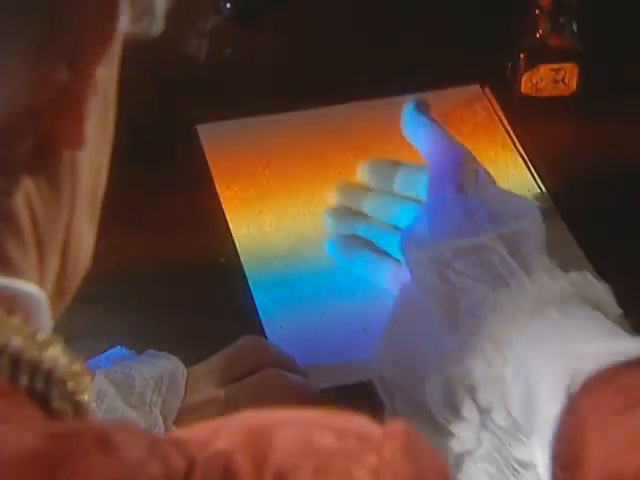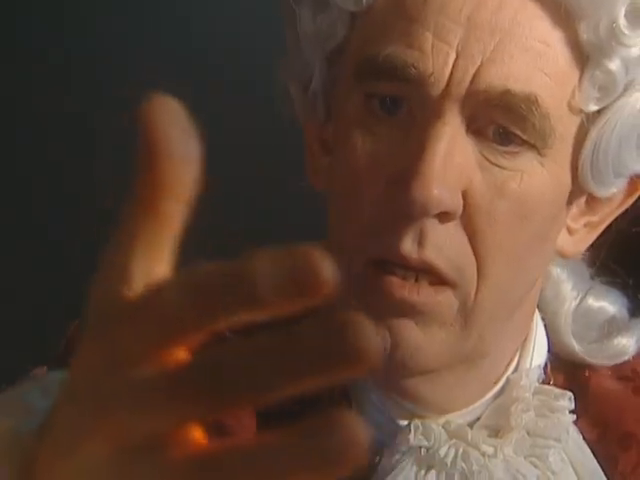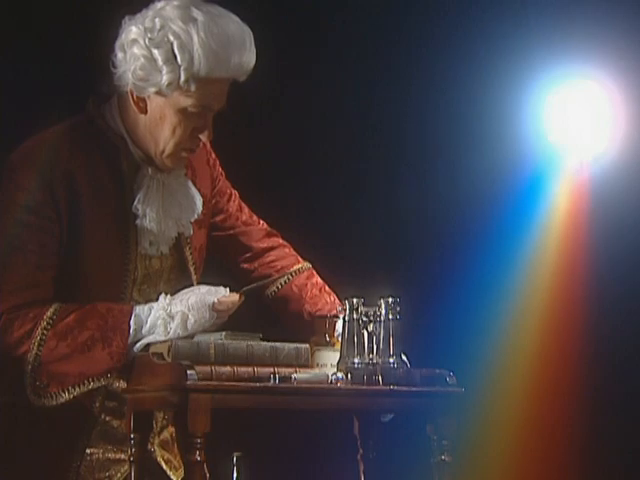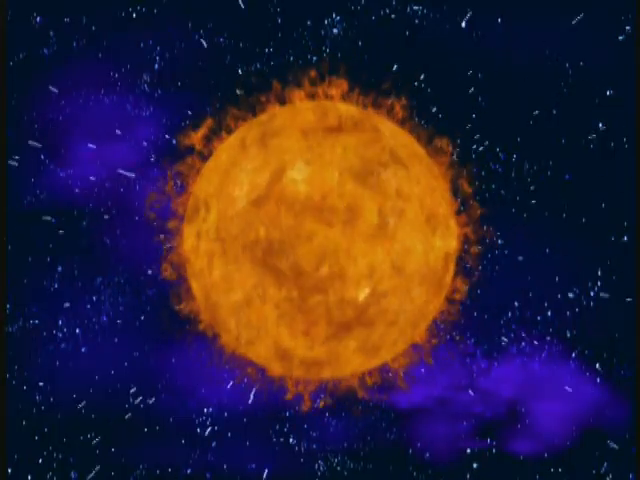It's thanks to William Herschel's amazing discovery and the never-ending commitment of FLIR Systems to develop the best thermal imaging cameras on the market that we're able to see things in a different light. Light, for example.